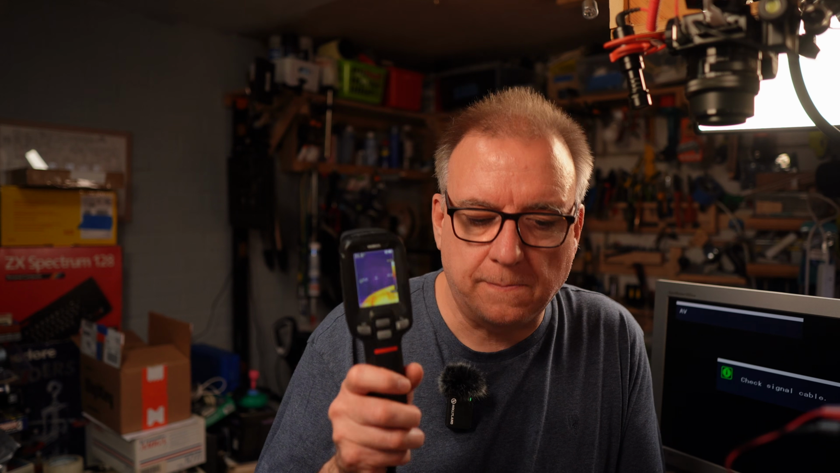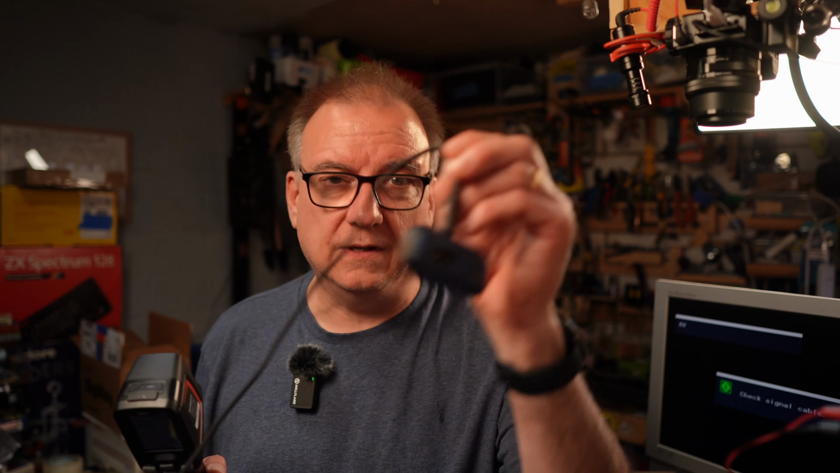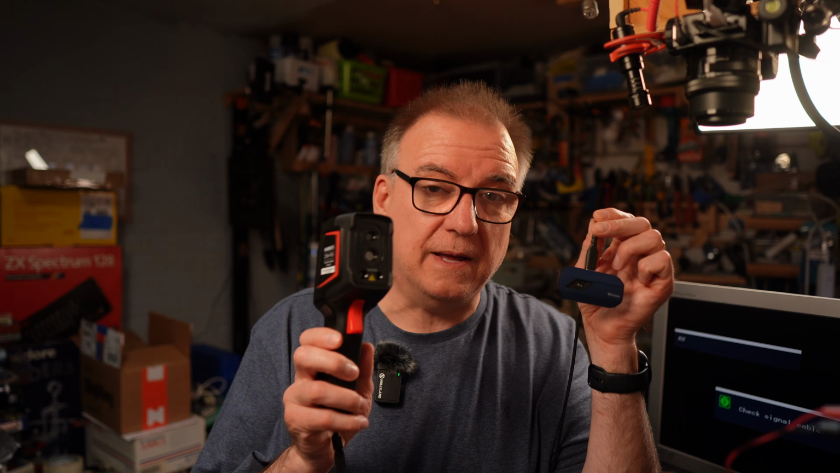It's over £300 to buy, and the Topdon is about £250 to buy. It's a lot of money. Again, if you can afford it, I'd highly recommend a thermal camera. It can save you a lot of time, and they have multiple uses, and they are just pretty cool things to play with as well. For most people, I'd say it's not a necessity on the workbench.